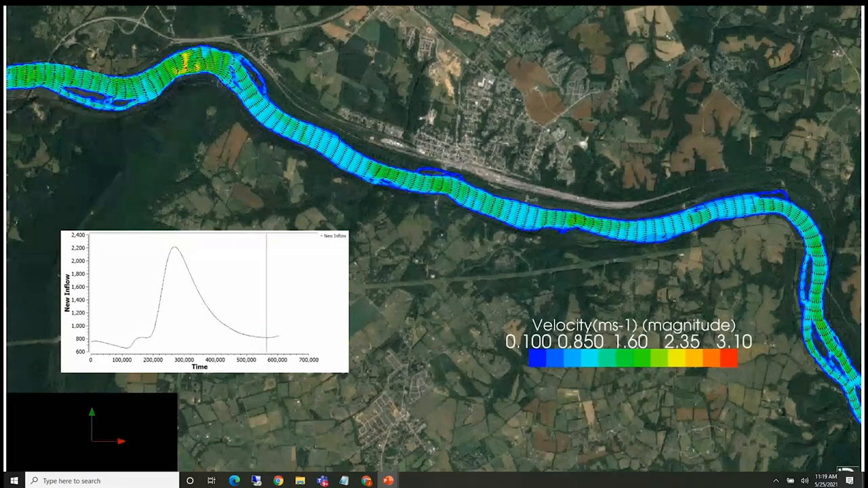So this is a fully unsteady model, so it does have the effects of the flow variation in it, the slope of the discharge curve.